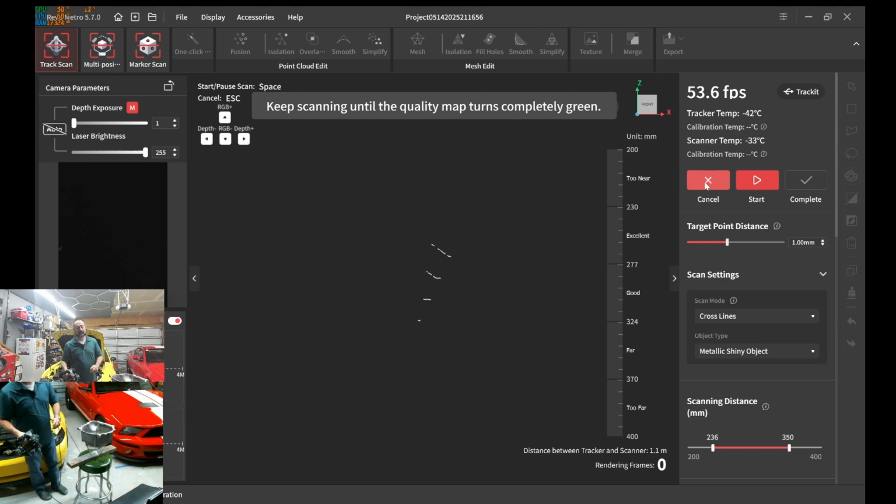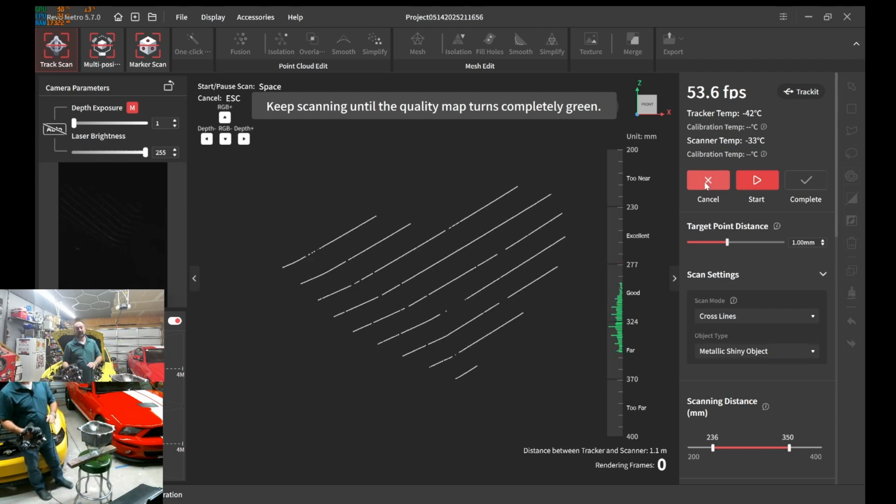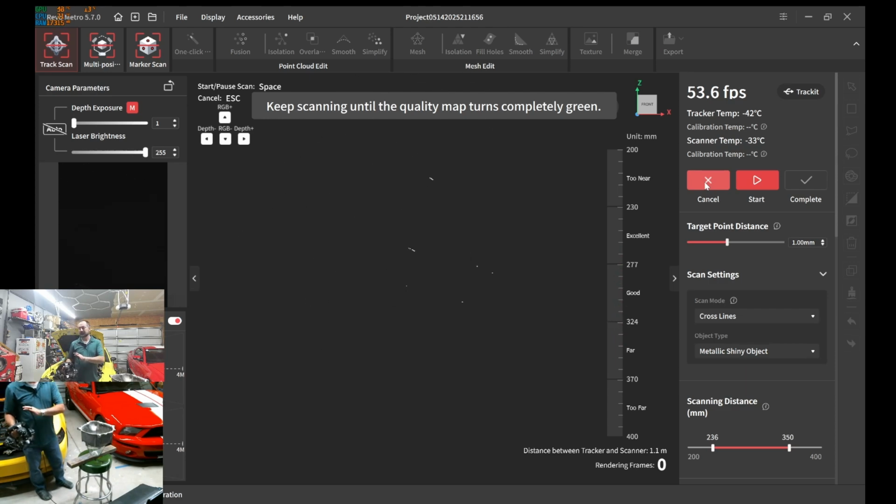So just know if it loses some tracking there, it has nothing to do with the tracking system at all. It's just simply I'm an obstacle. I'm actually a little too close right now. I'm limited in scanning space because it's raining outside. Again, like my older videos, and I cannot kick these vehicles out in the rain.